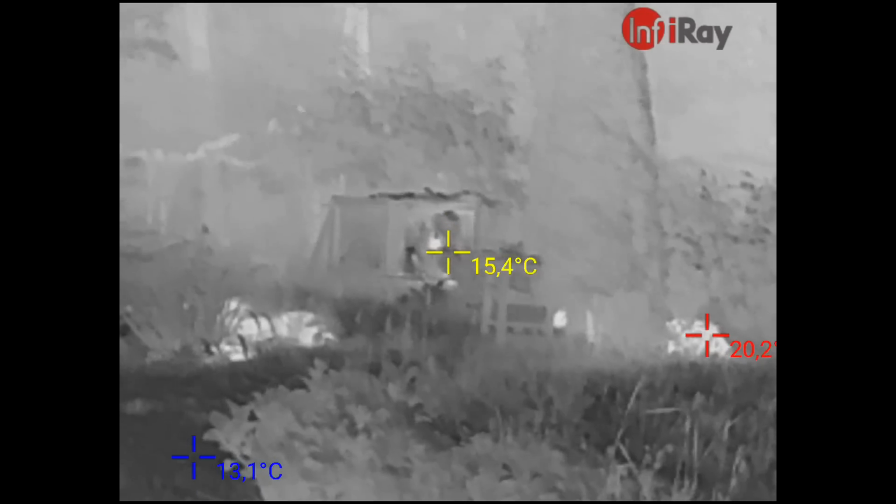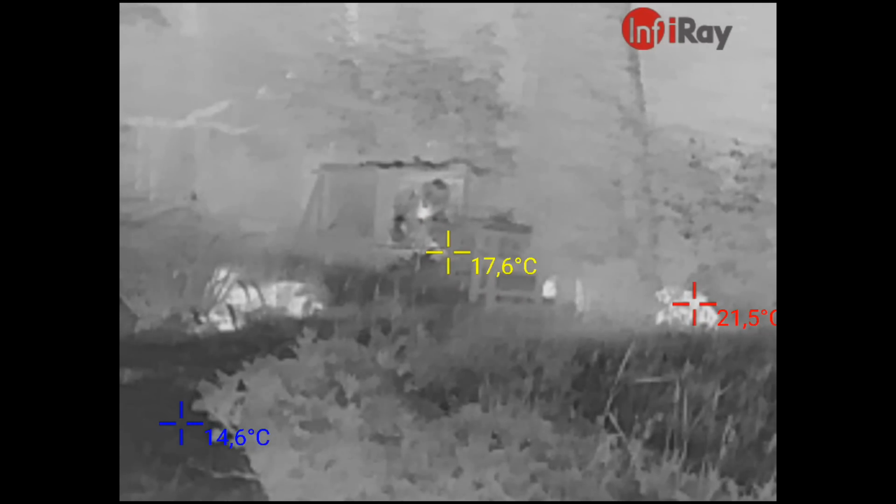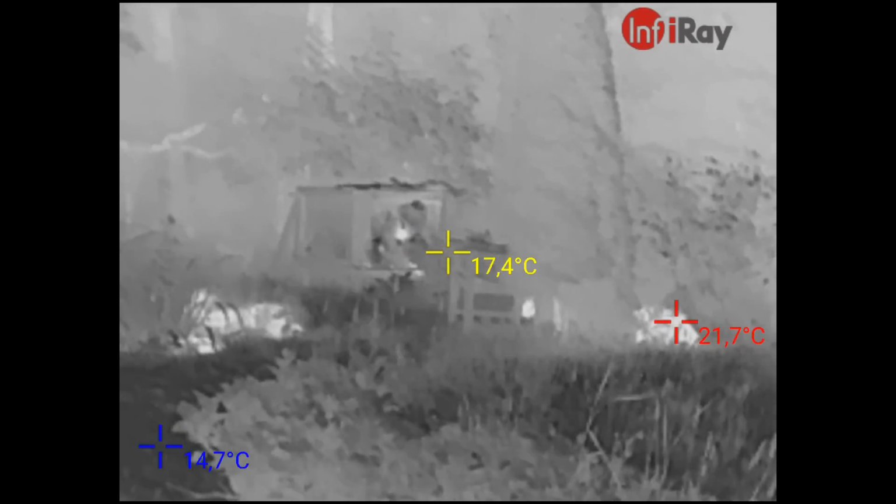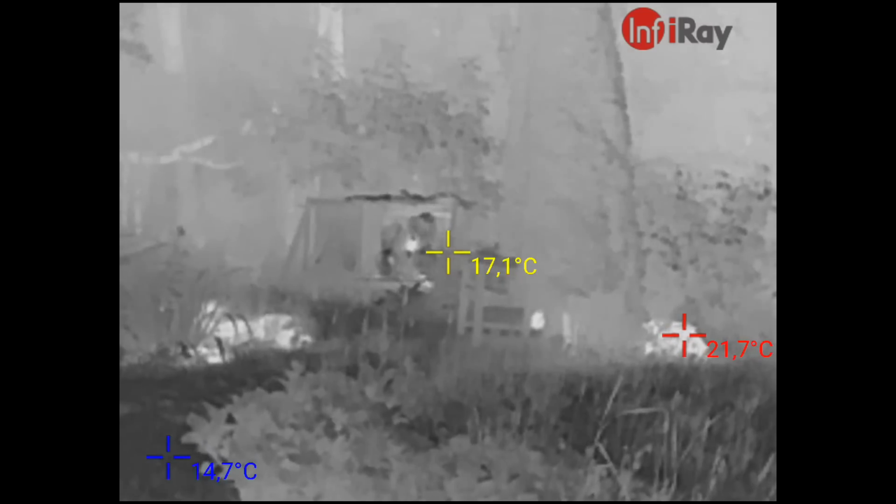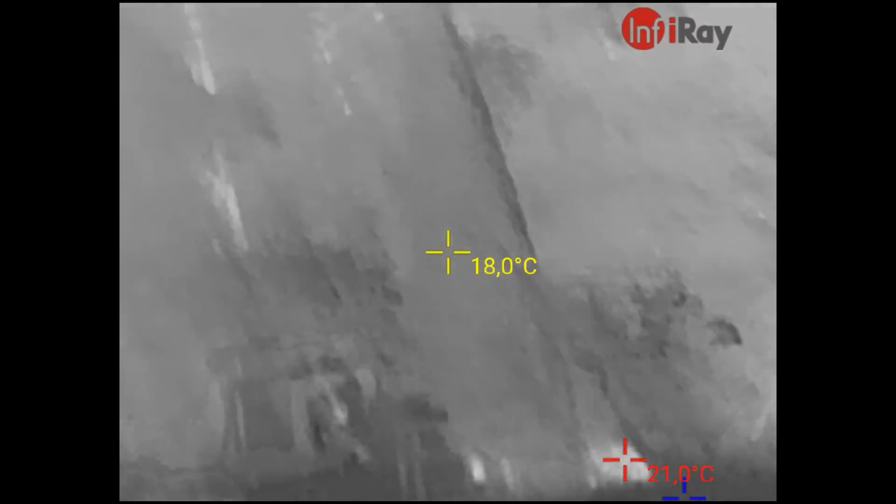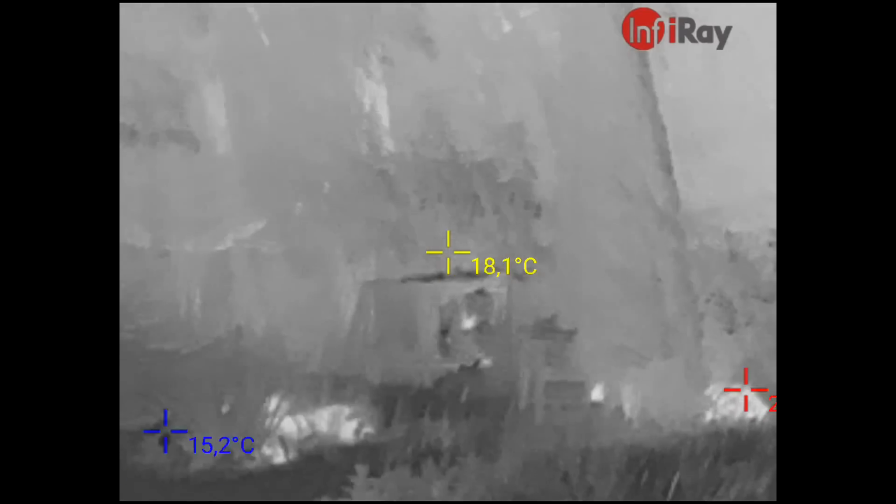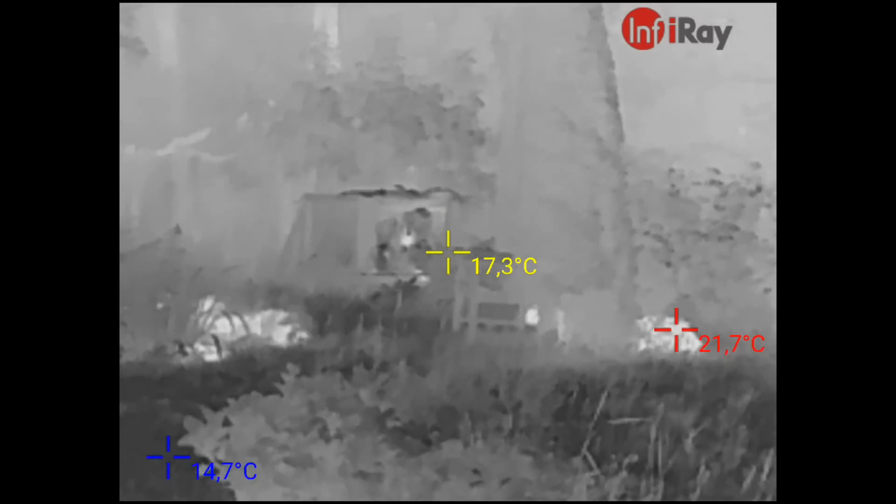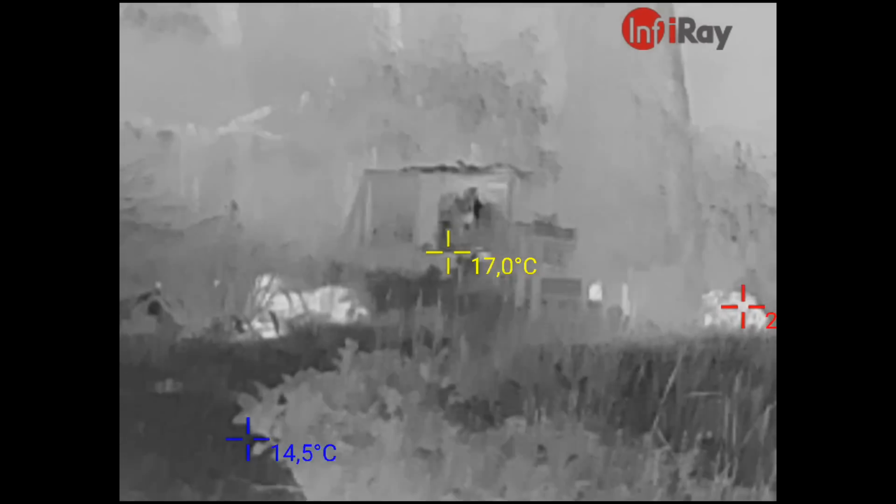Okay, we're now at a 30-meter distance, and as you can see, the targets are actually quite far away now. But I can still see them. Okay, and I will of course have to hold over a little bit, since the distance is much larger than the distance that we had when I started. Ha! I got it.